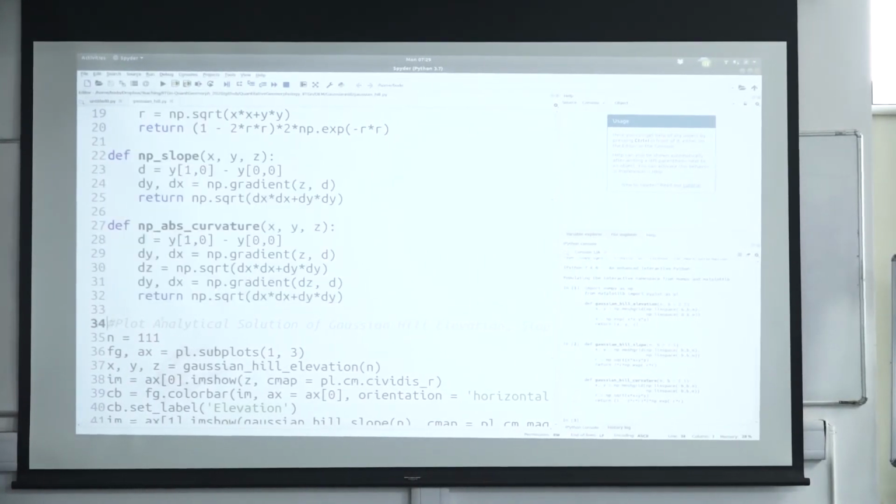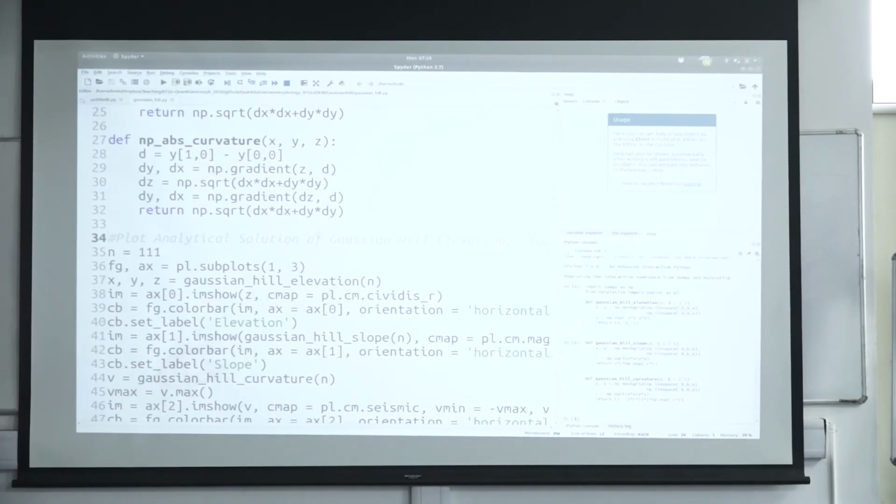And we jump down to plot analytical solution of Gaussian Hill.